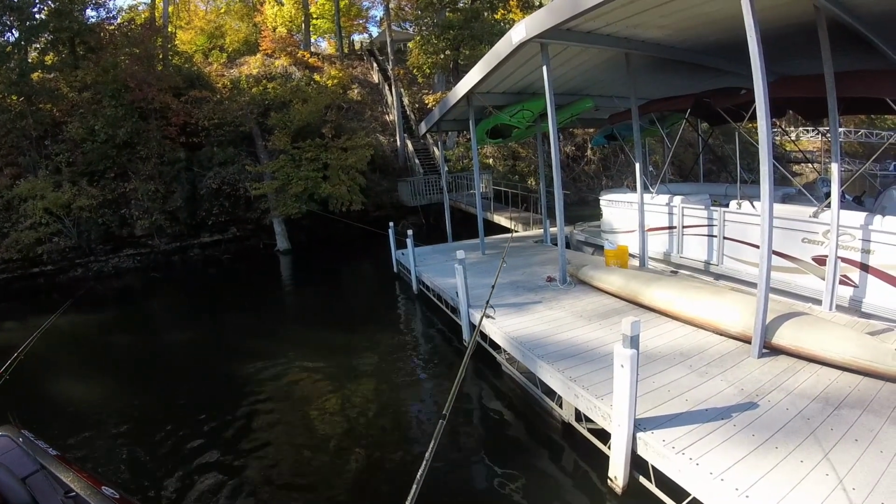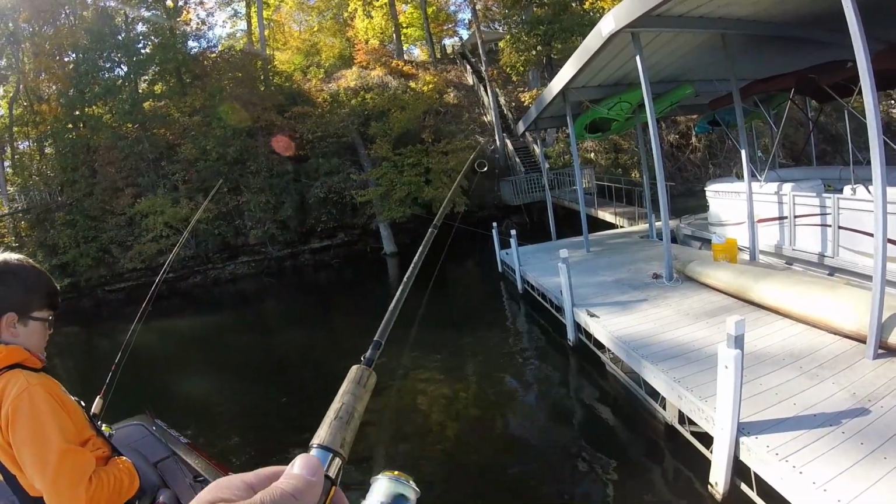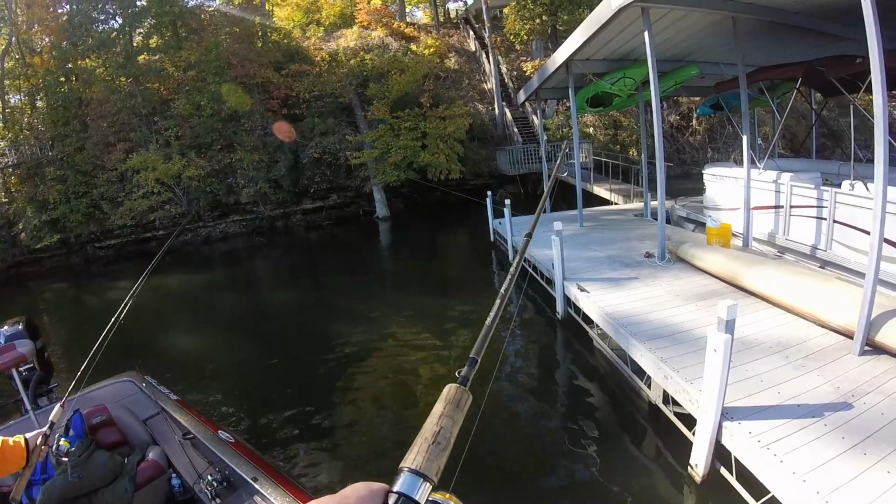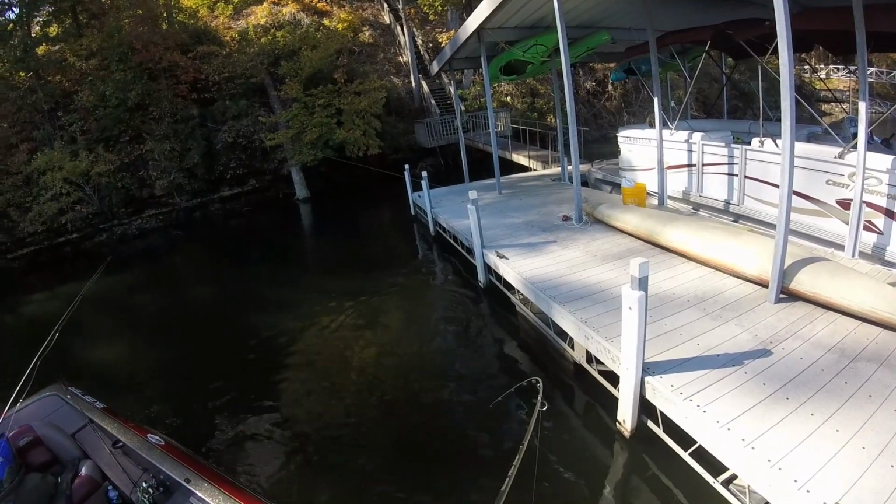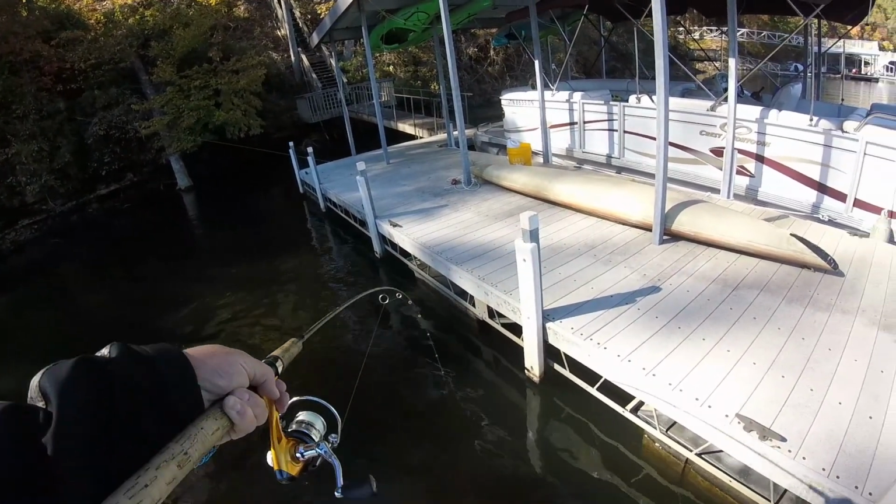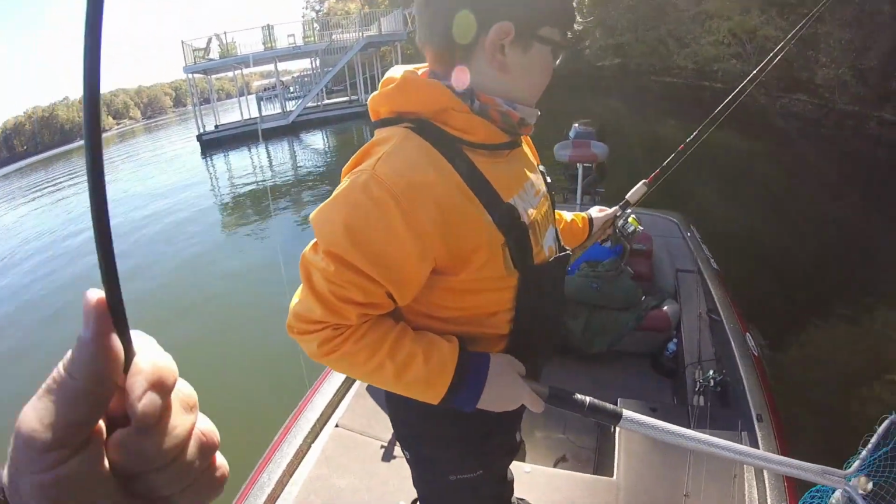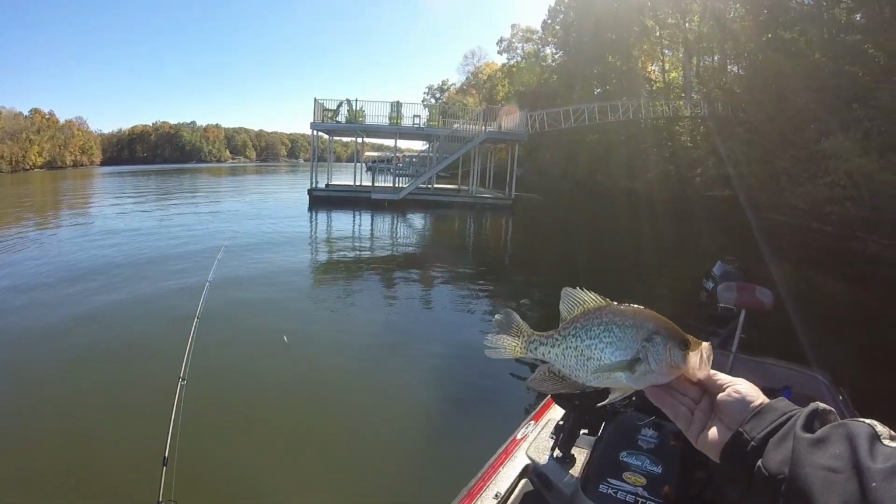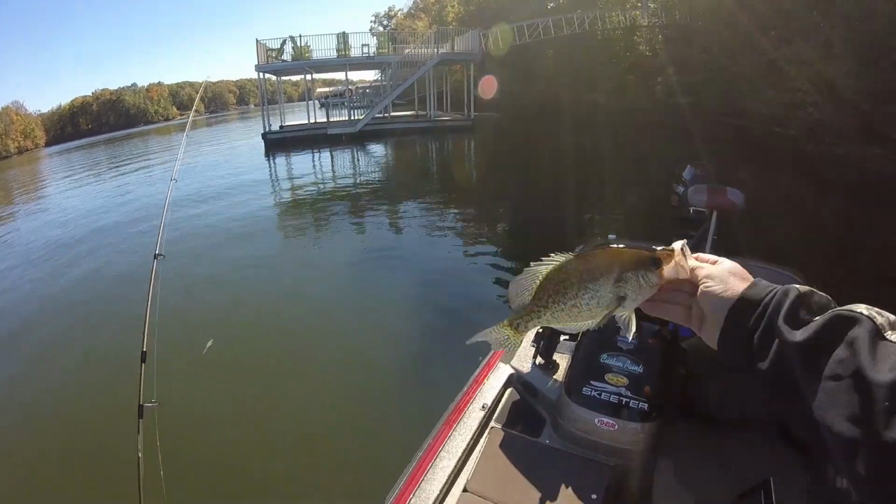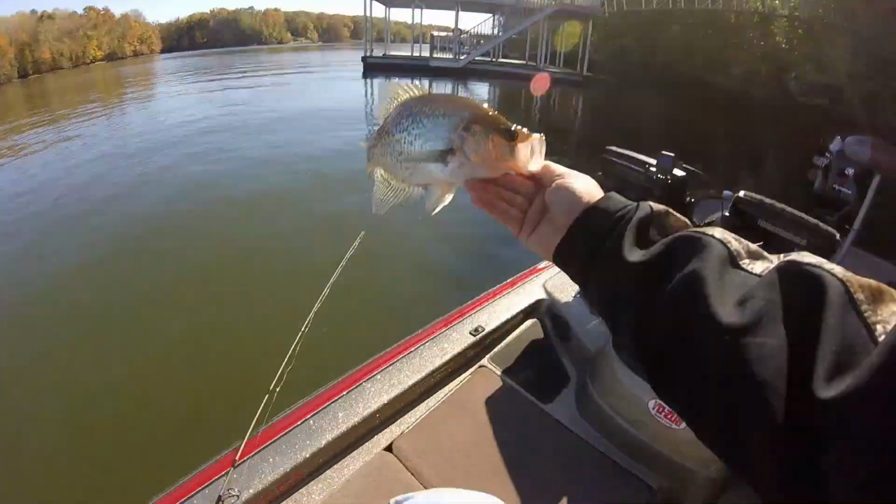I don't know why you can't. There he is. He was out here off of the... It's a good one too. Ooh, it is a good one. Dadgummit, Will, I'm sorry, man. I was fishing out here because I didn't think that's where he was going to be. That's probably an 11 and a half incher. I'll take it.